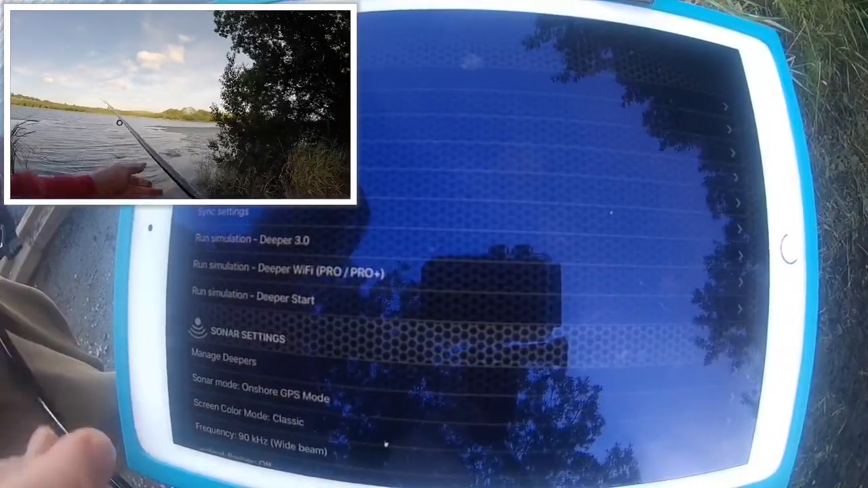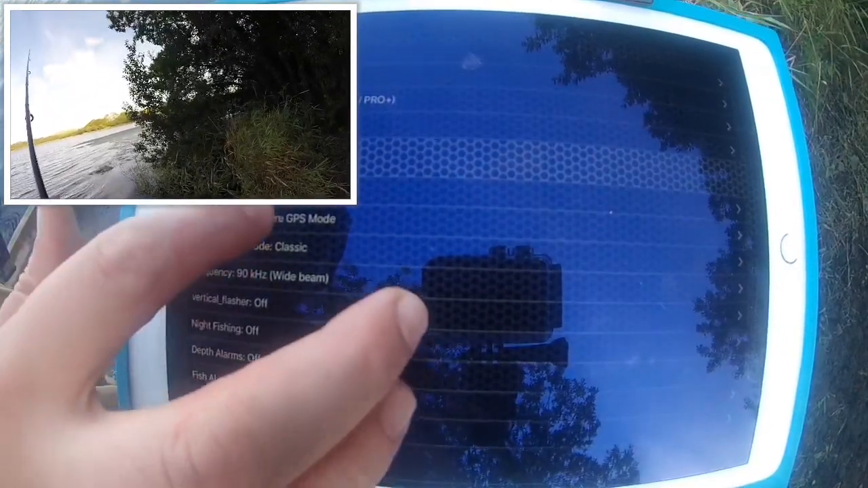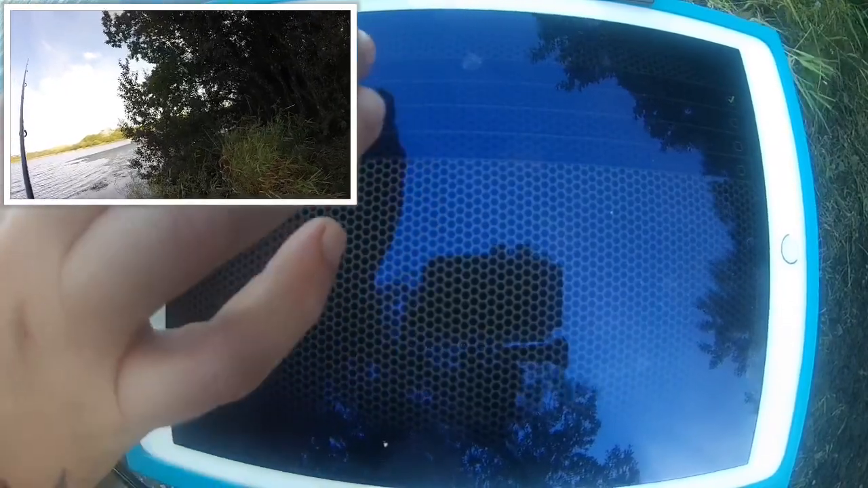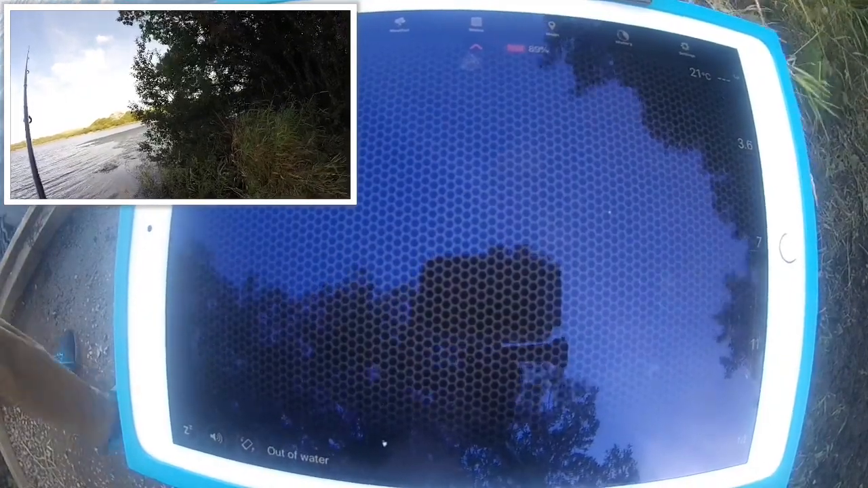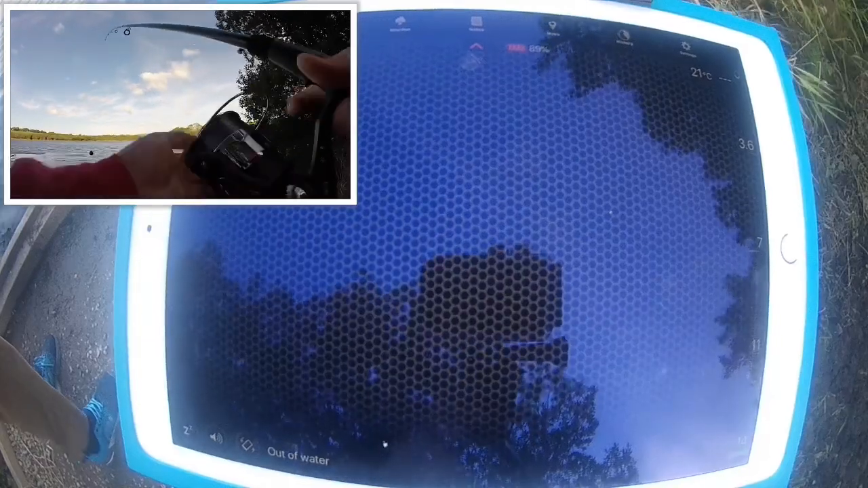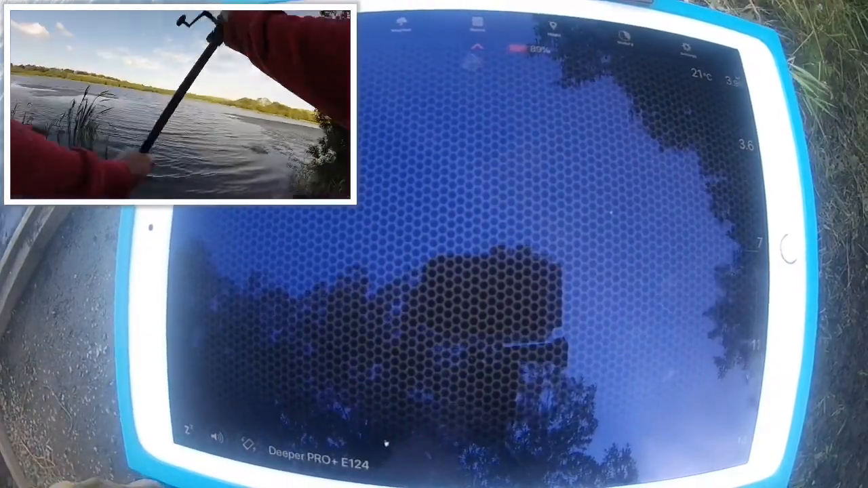Let's just turn the GPS off now, so we've got full screen sonar. So you just go in your settings again and change it from GPS onshore mode to standard or basic mode. And there we go, we've got full screen now. So let's have another chuck. I'm not using a massive rod and reel here. I think it's 10 pound line, 12 pound line on an NGT rod and reel.